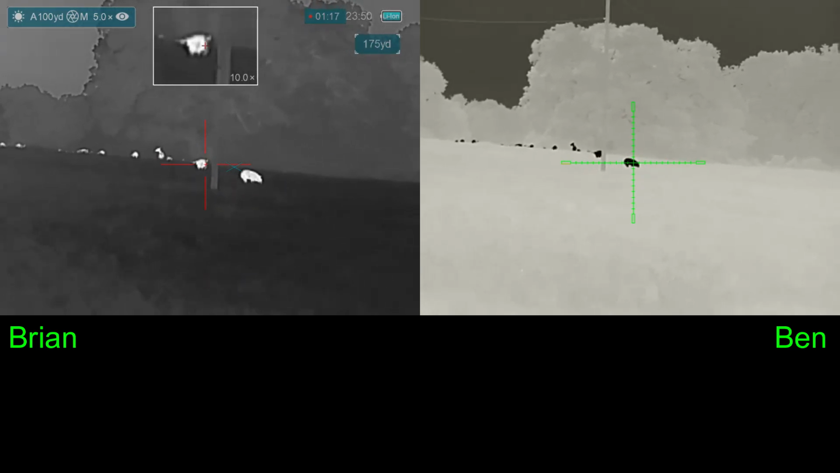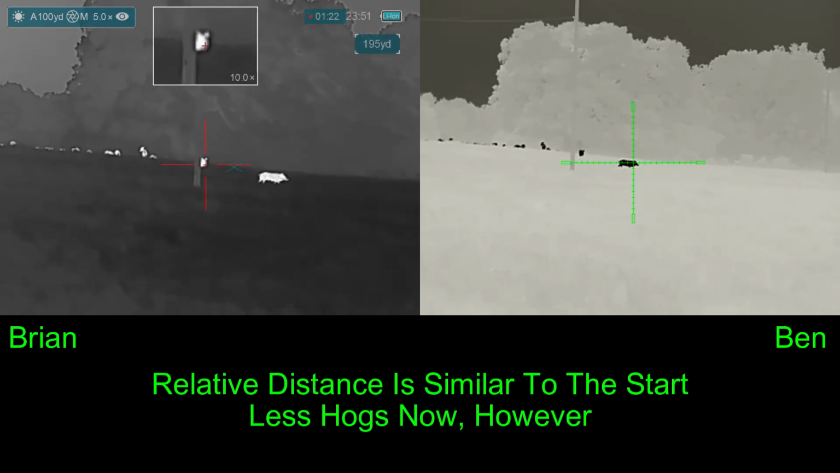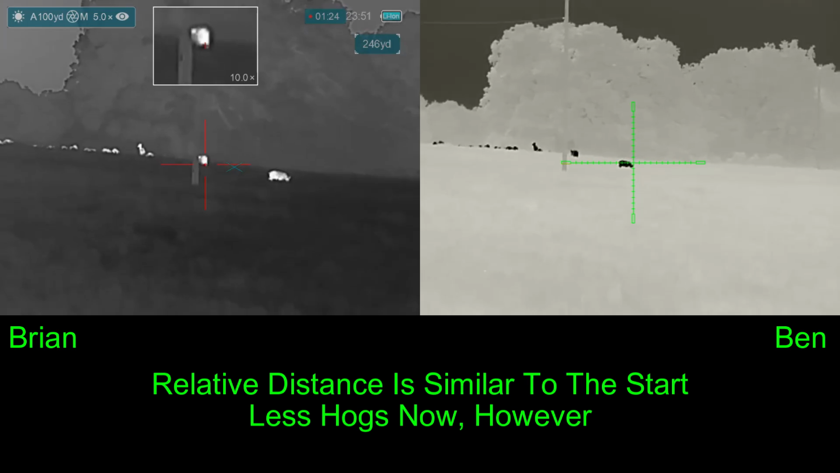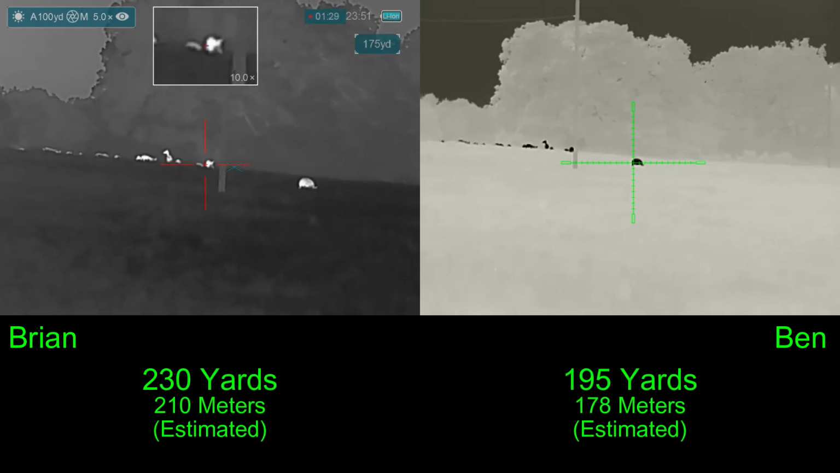3. Hold on. Got a tree in the way. So after moving up about 40 yards, we've actually gained 0 yards on the hogs. 3, 2, 1.